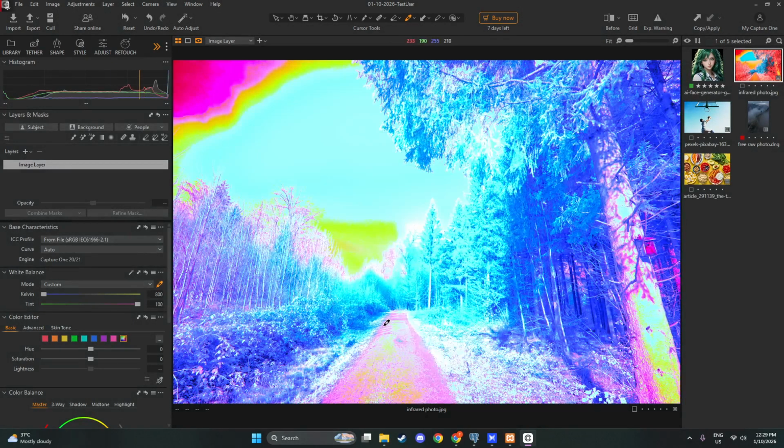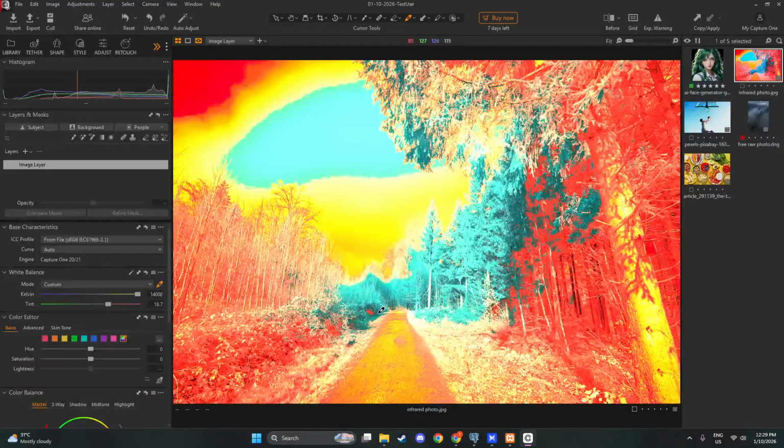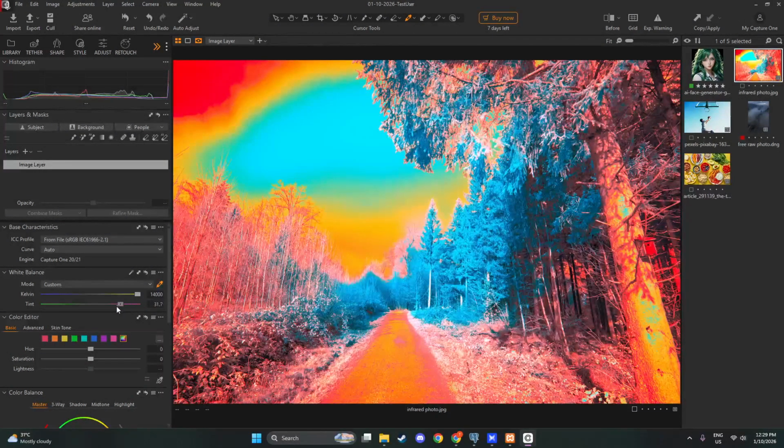If your scene doesn't contain a clear neutral, move to manual adjustment. Drag the temperature slider quite low. Infrared files often require a significantly cooler temperature to neutralize that heavy cast. Then fine-tune with the tint slider. Work slowly and watch the whites and near neutrals.